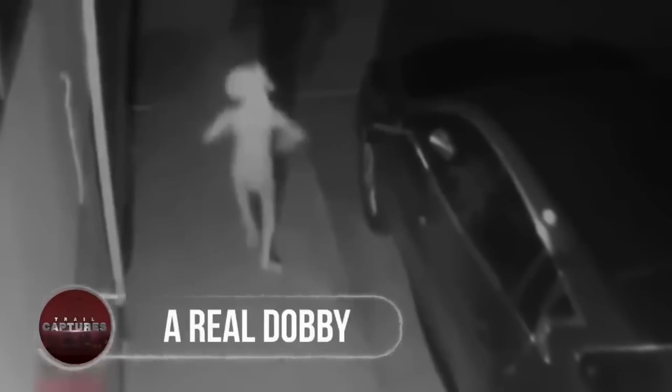Was it a ghostly apparition or just a camera glitch? Either way, it was a perfectly good encounter that'll leave you with goosebumps. A real Dobby.